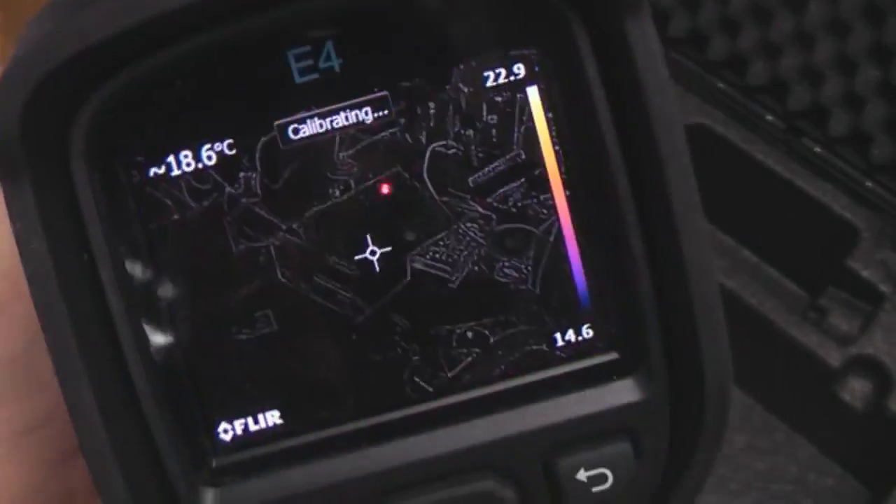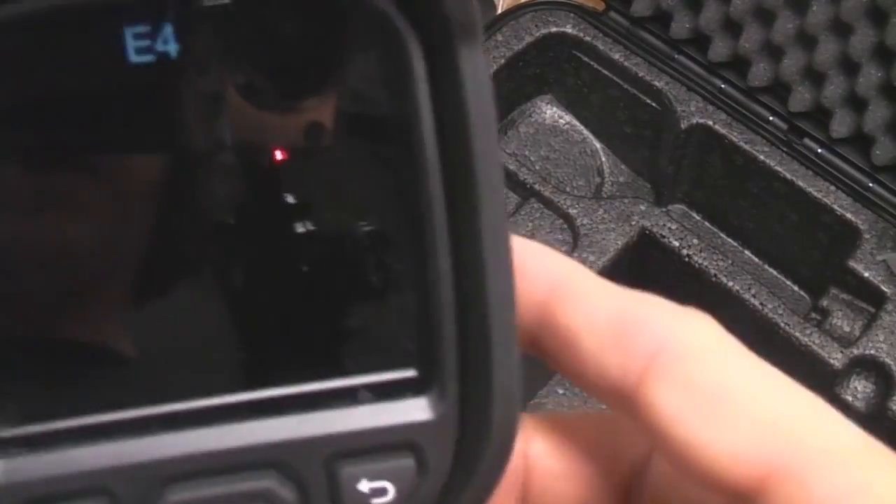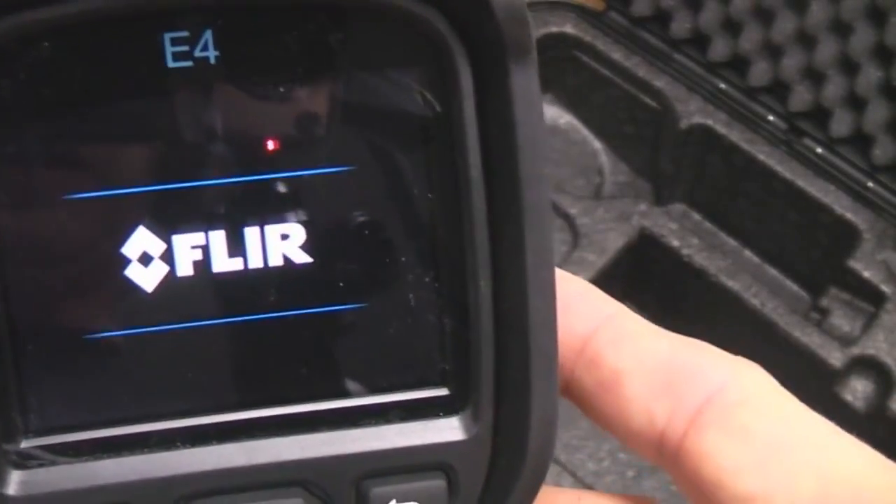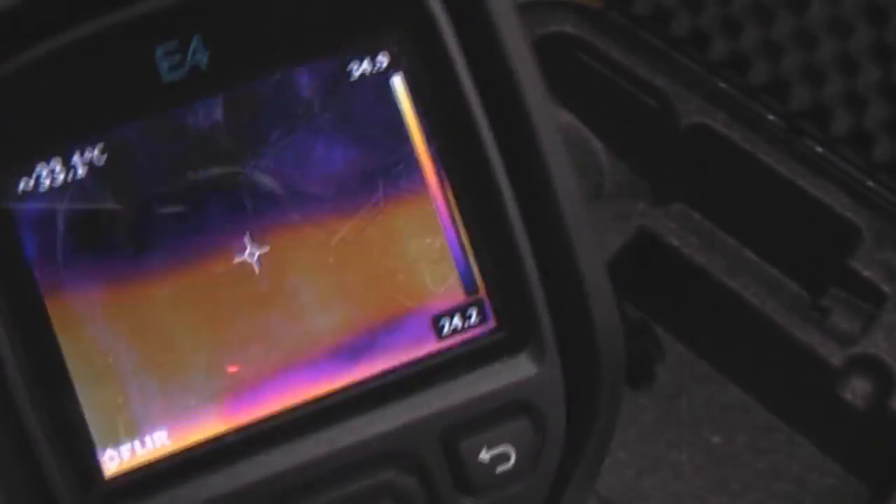We've got the temperature scale here, we've got spot temperature measurement, all that sort of stuff. If I turn that off again, and start it up having turned it off from here rather than the battery coming out, it does actually start up pretty quickly. So if you start it up now, brief menu, and we're off, it's all fully running. That's a fairly reasonable startup time.